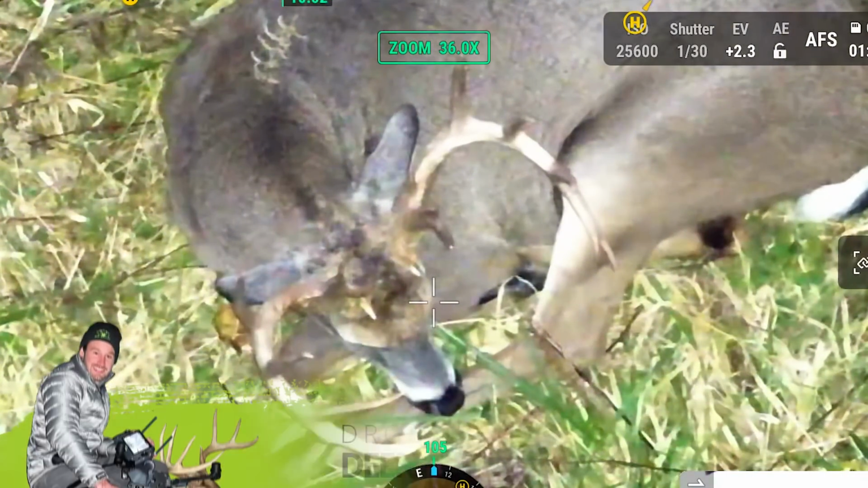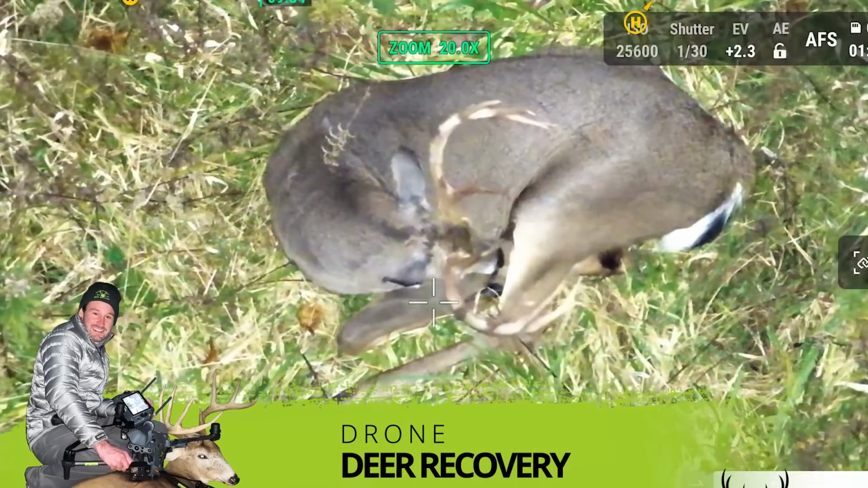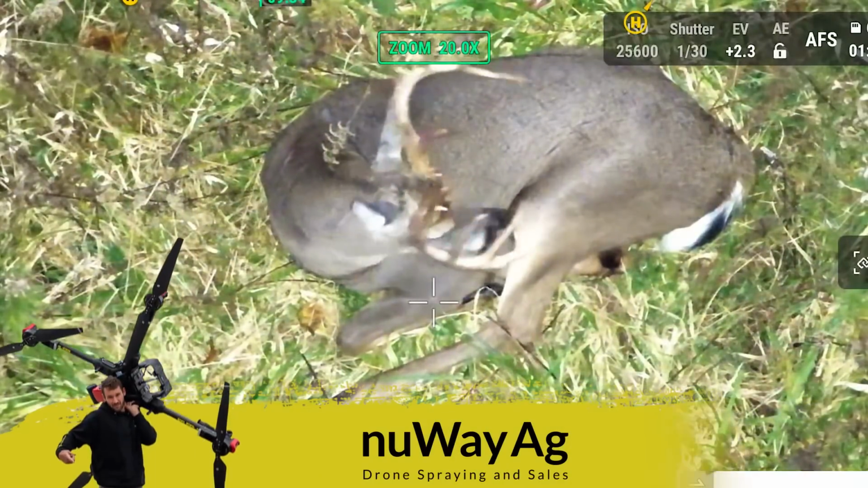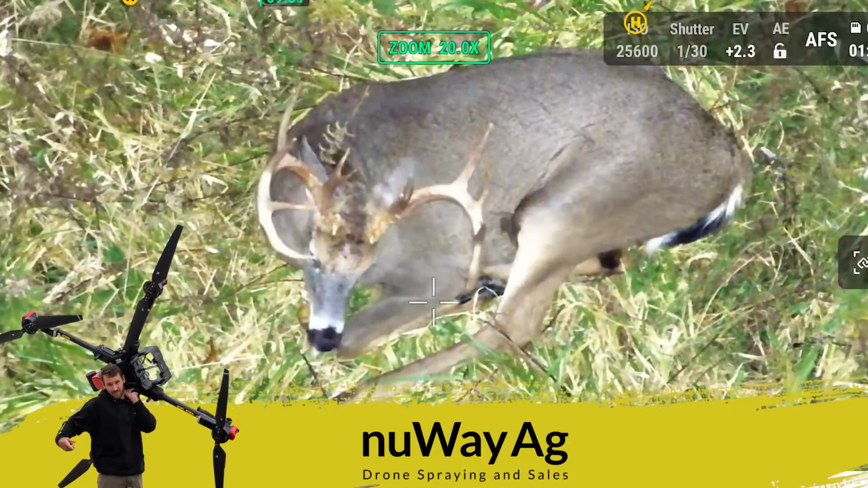Oh yeah, look at those little things. Oh wow. Yeah, it's like, what is he licking? And which side would you have hit him? Right on the left side. The arrow was definitely higher than his leg. I mean, I saw him run with it. Beautiful buck. I can't wait to see the video.